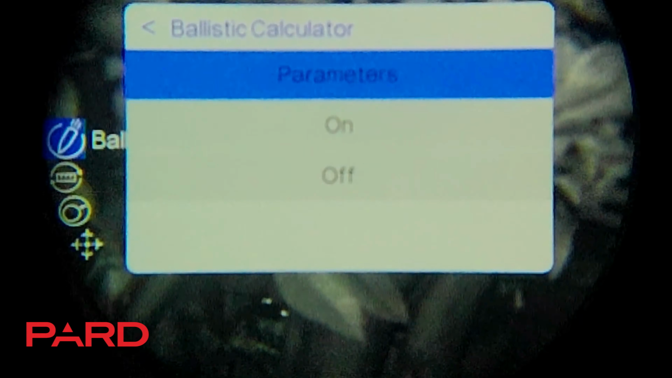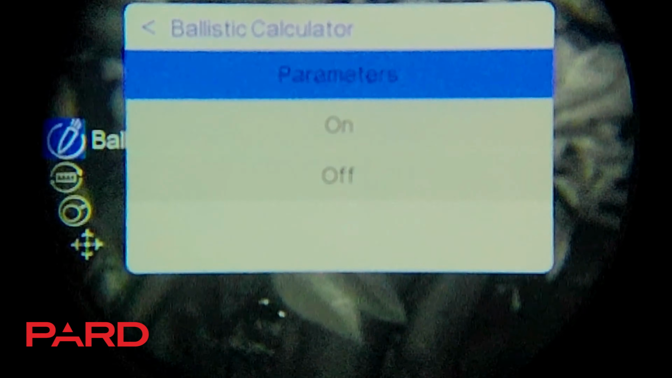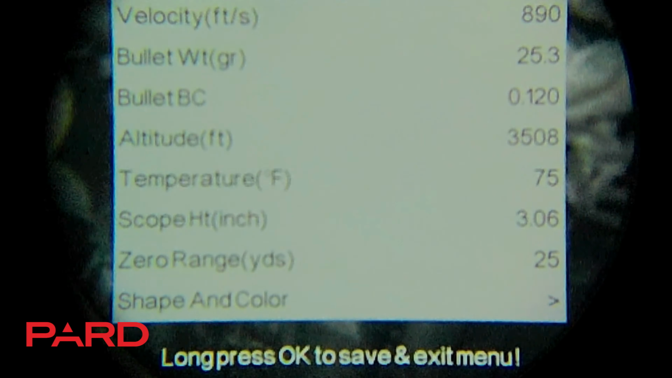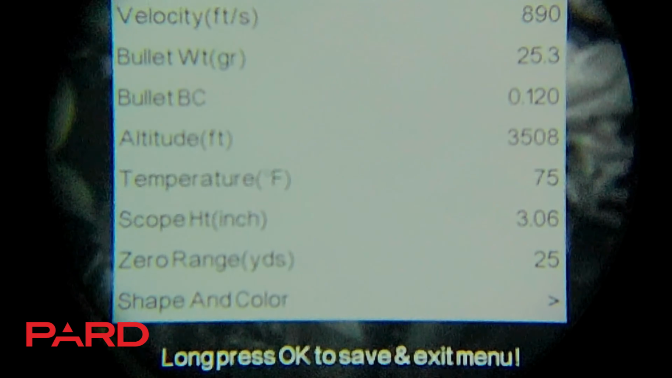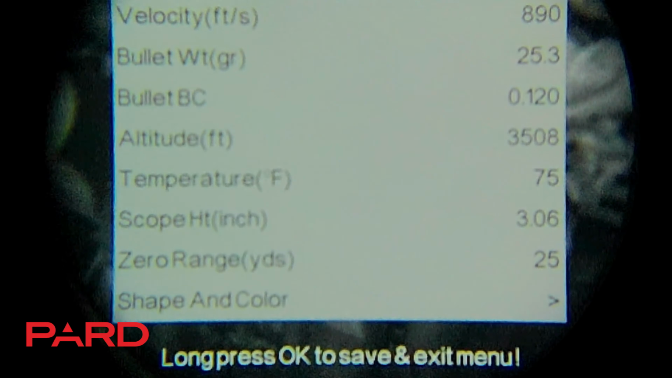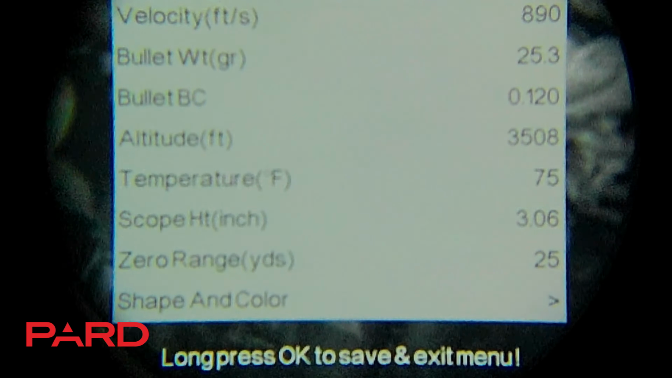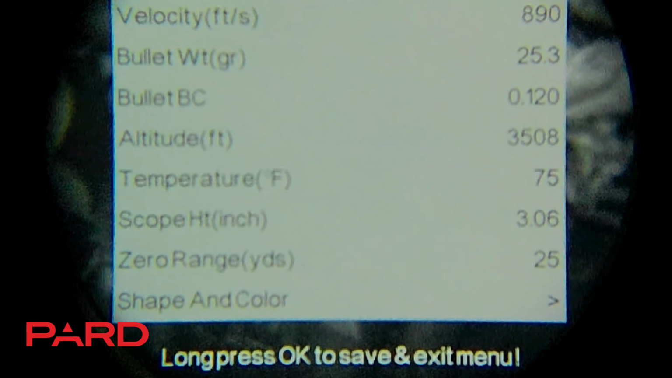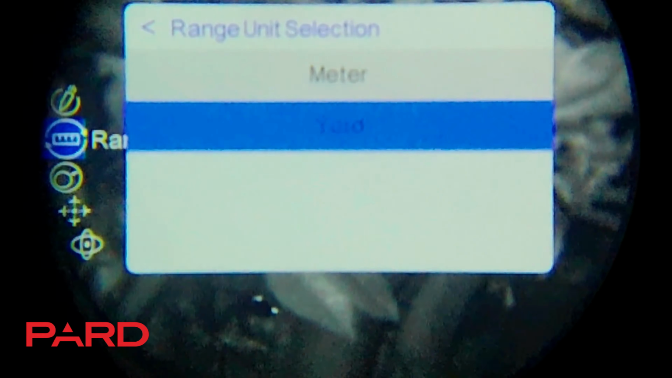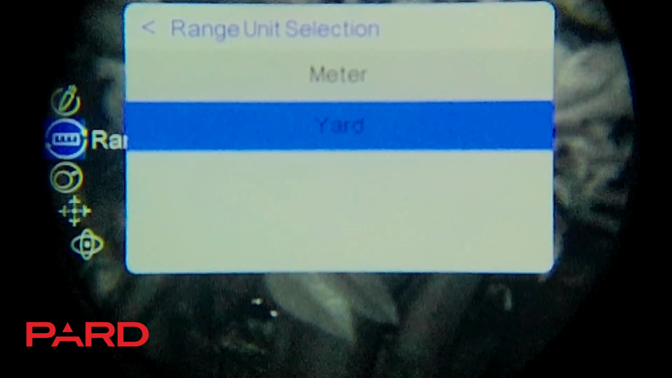This is where you're able to get into your ballistic data and create different profiles depending on which rifle you have this scope mounted to. This is an example. You can see the velocity, the bullet weight, the bullet BC, the altitude, temperature, scope height, zero range, and the shape and color. Your next one here is range unit selection. You can pick yards or meters.